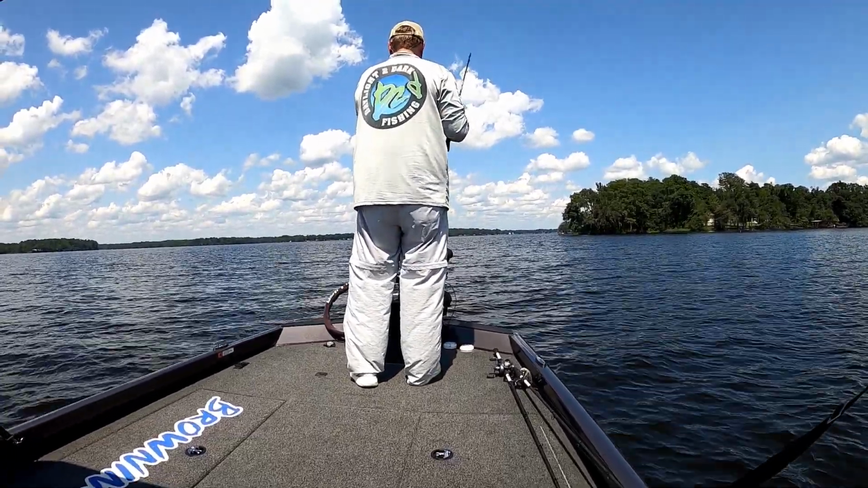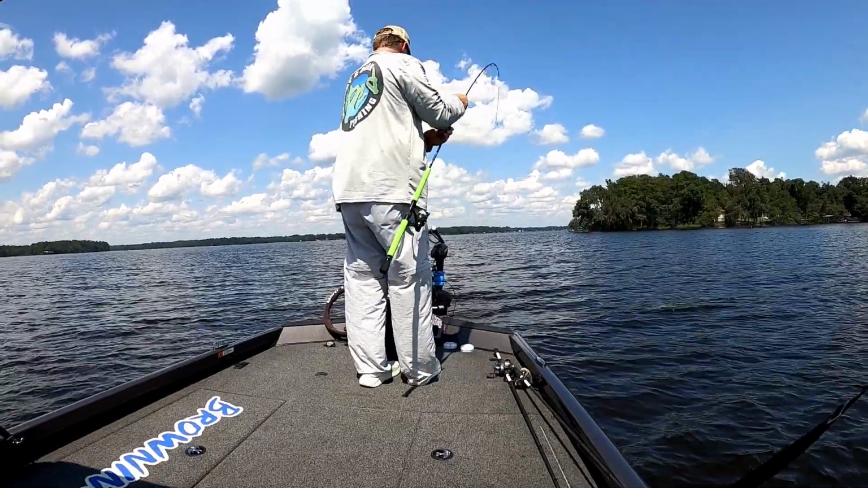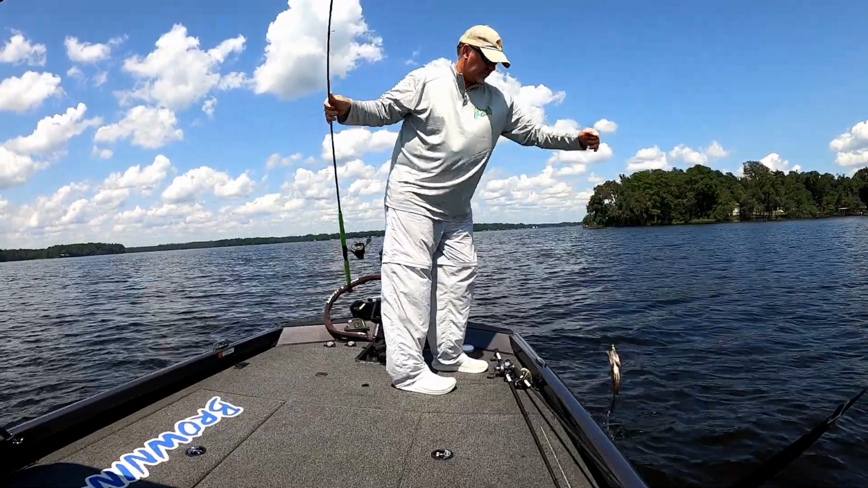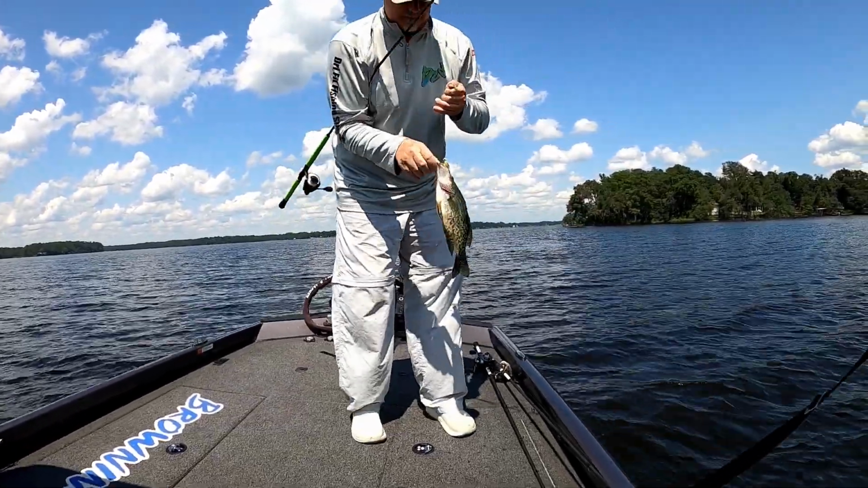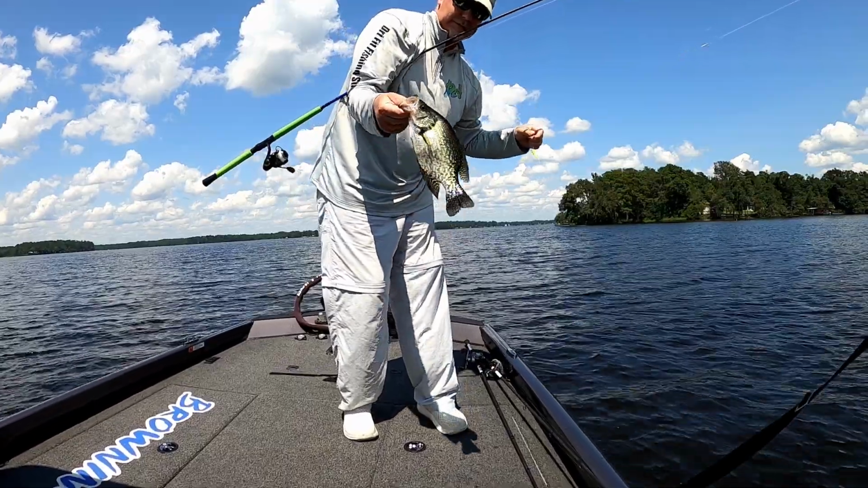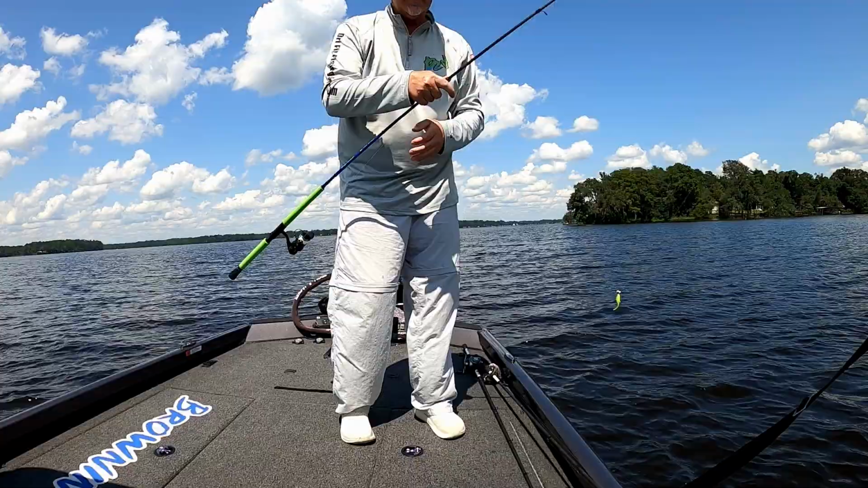Oh yeah. Oh, another nice crappie. Guys, middle of the day in the summertime, and they'll still bite.